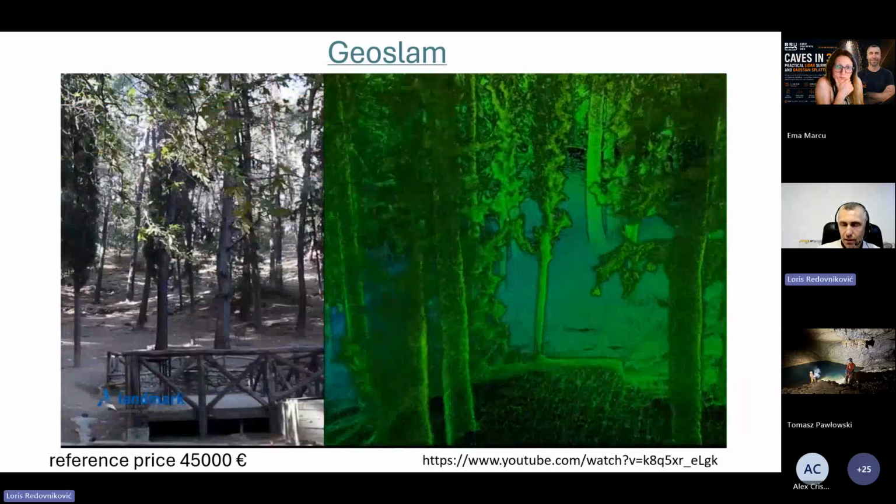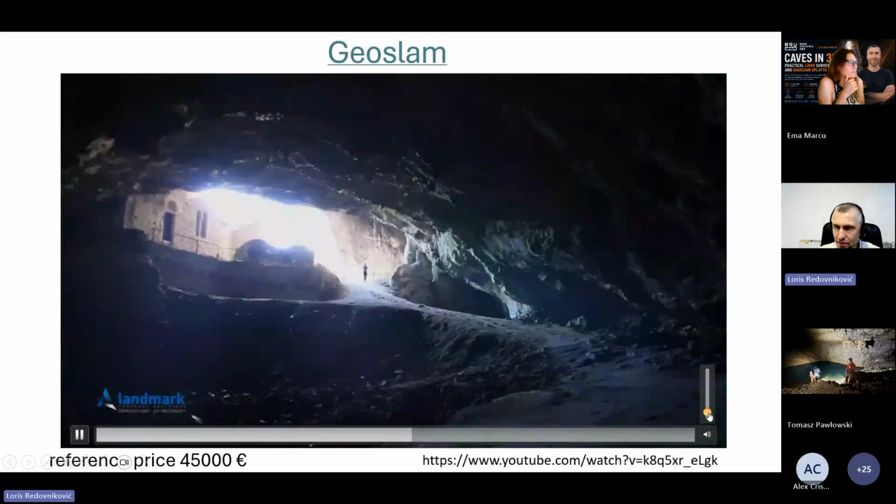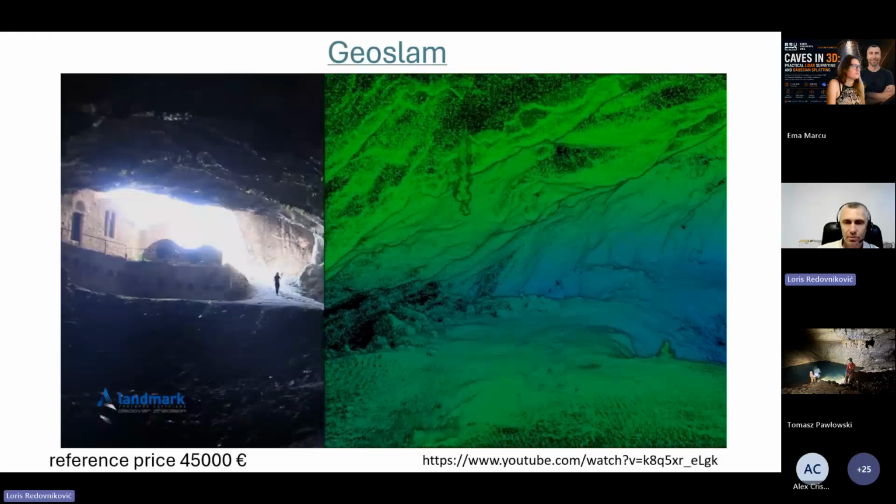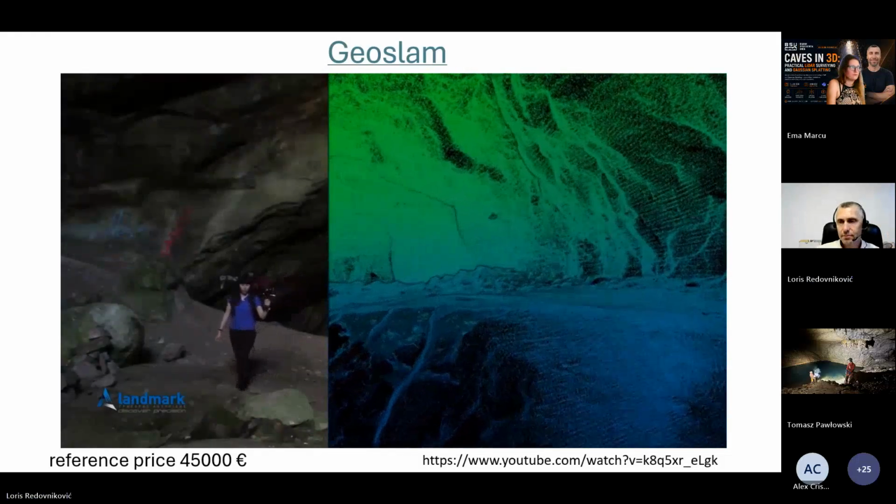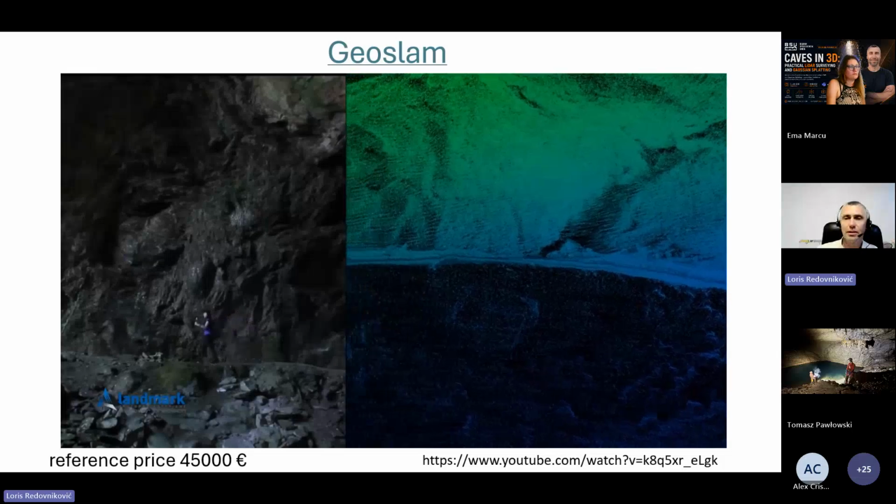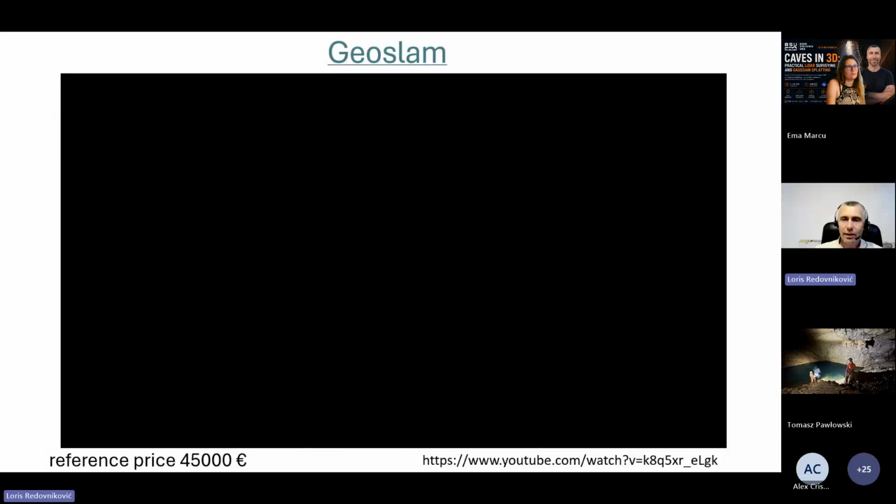So at that time we started one big caving project, and we bought one Geoslam Zeb Revo, and this was good, but usually caving clubs don't have such a huge amount of money, so I waited for something that an average caving club can afford.